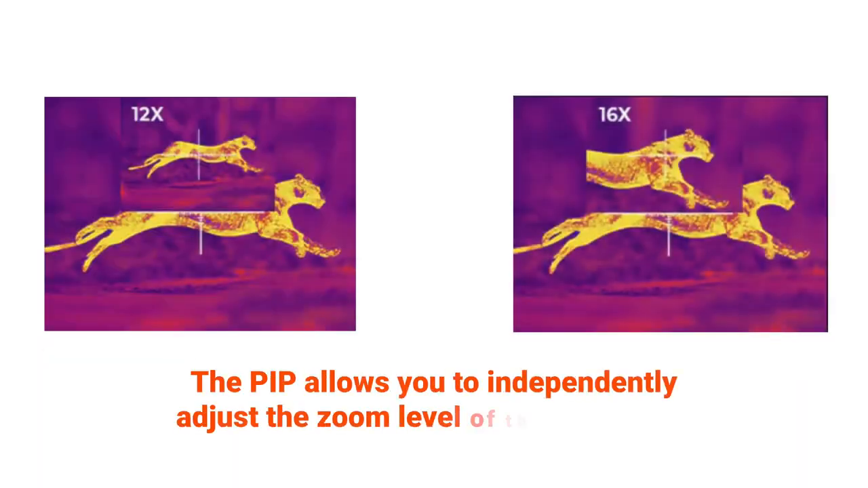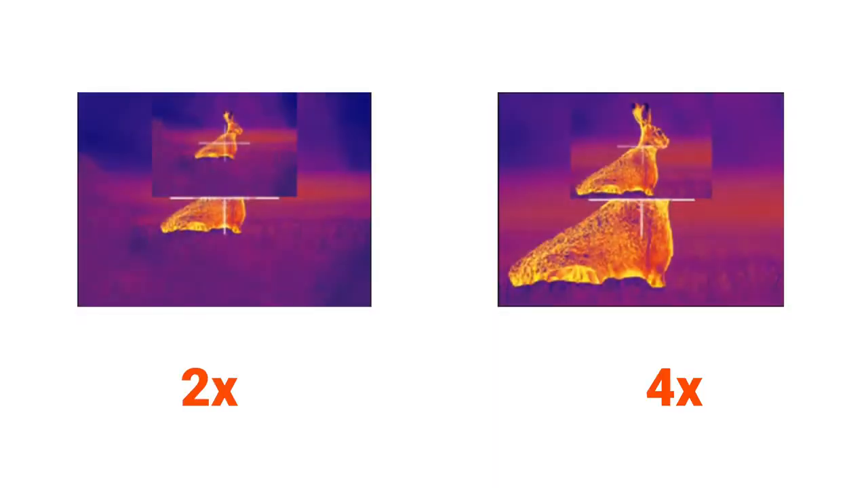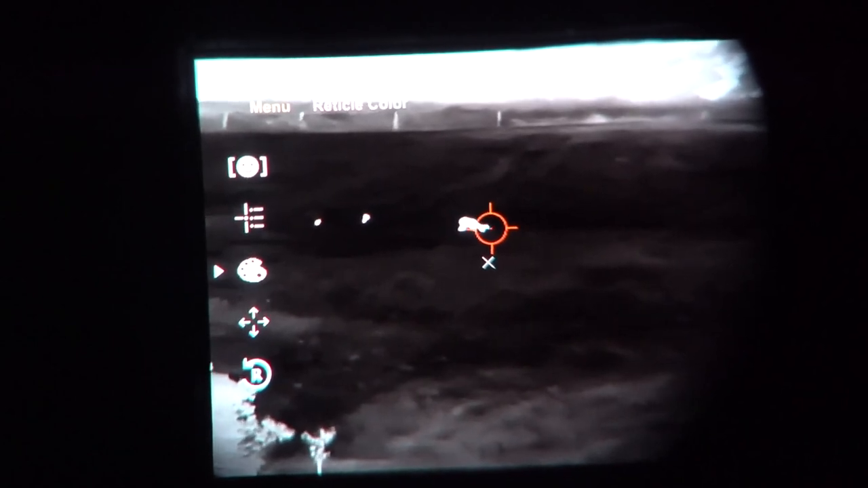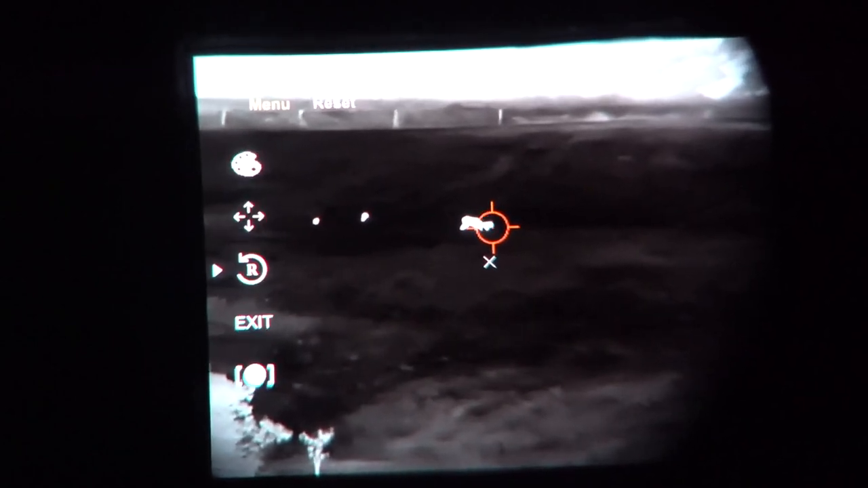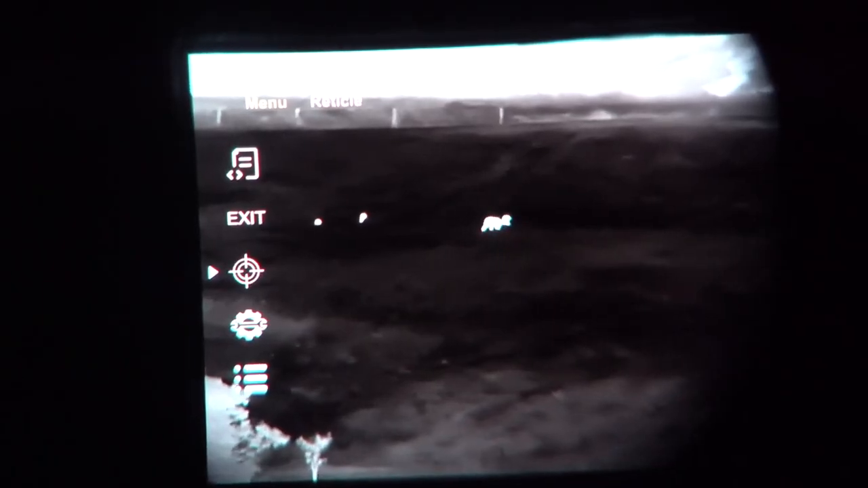And it has PIP or picture in picture, so once you take a picture with this, you can actually zoom into that picture. In addition, it has 2x and 4x digital magnification, a very simplistic and easy to use menu where you can do one-shot zero. You can change your video settings, record settings, dimness settings, and much more.